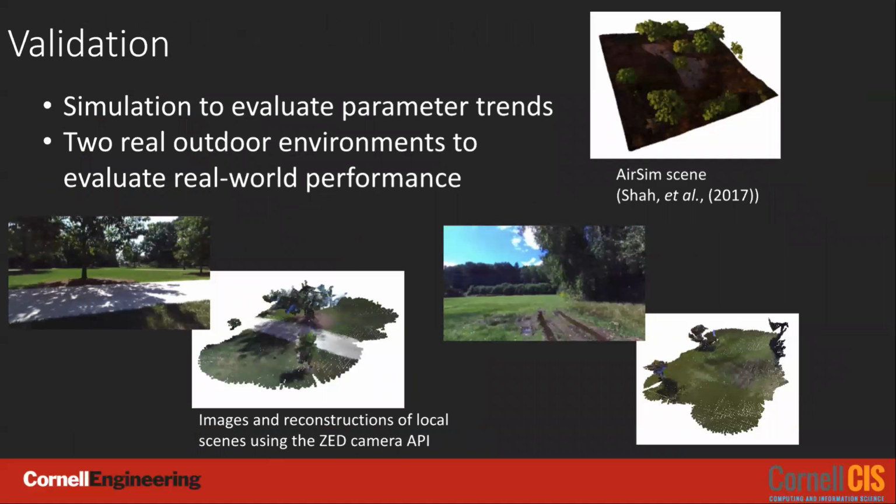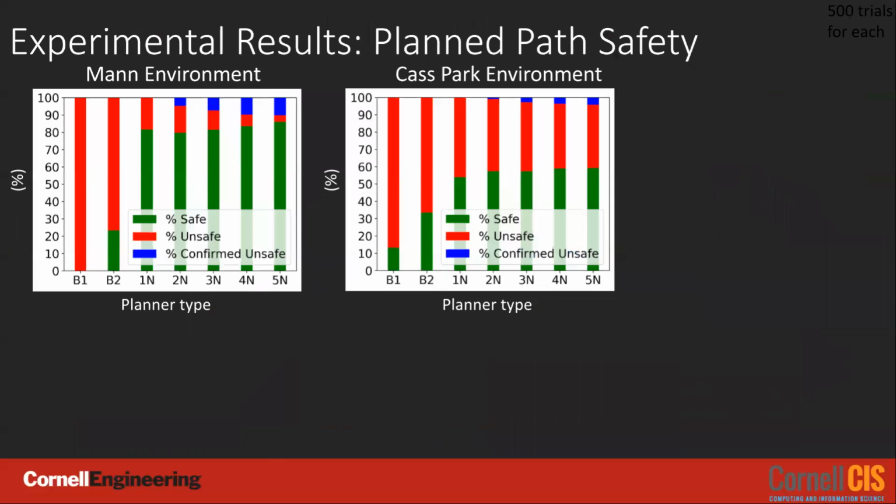Our planner is evaluated on both simulated and real-world environments and compared against a state-of-the-art baseline. These figures show results for path safety, which is the ability of our planner to avoid untraversable terrains in real-world outdoor environments over 500 trials.